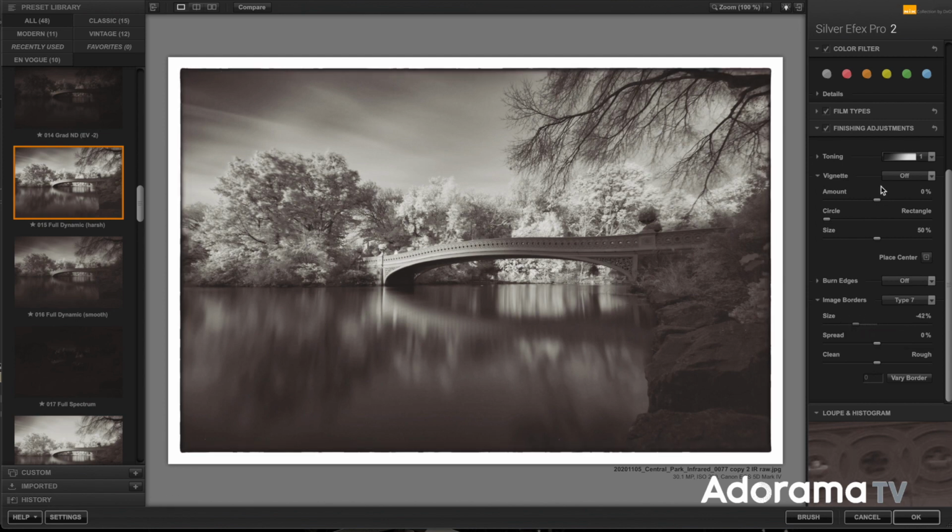It looks a lot different than just a traditional image converted to black and white, although in programs like Silver Efex, you can apply different colored filters, red filters, and so on that are going to make it look similar to an IR look, but it's not quite exactly the same as if you captured it that way.